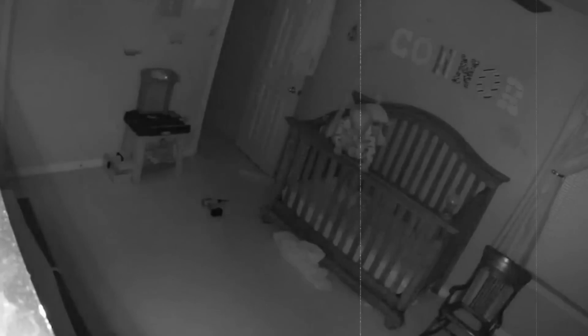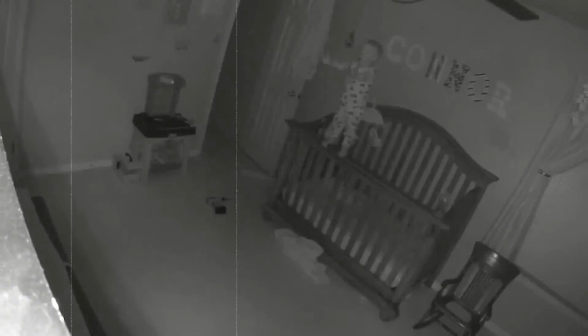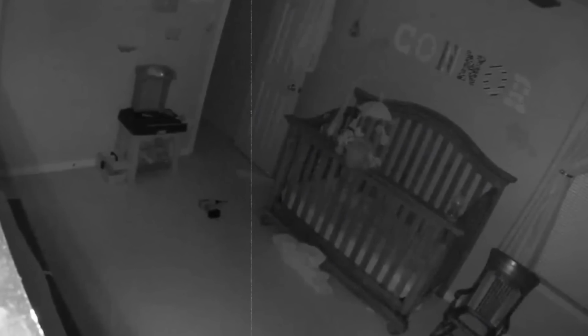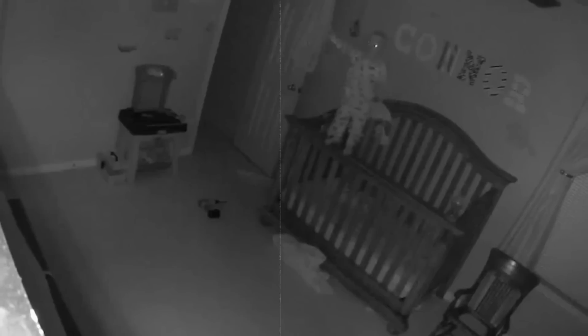After watching this video, I'm willing to bet you'll think twice about leaving your baby alone, or maybe even consider calling a church pastor. This video was captured by a nanny cam, and in it, we see a baby crying and attempting to climb out of the crib. As the baby climbs the crib, it appears as though the baby is about to fall.